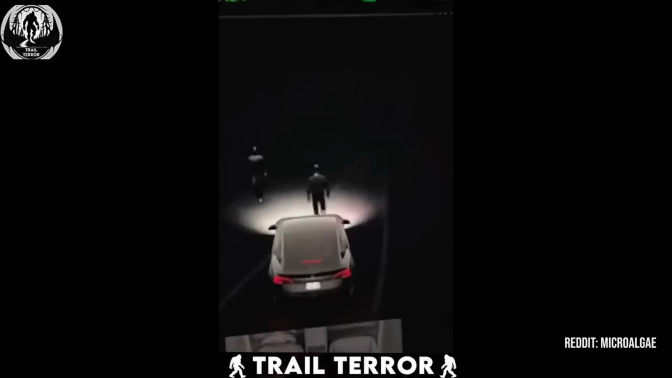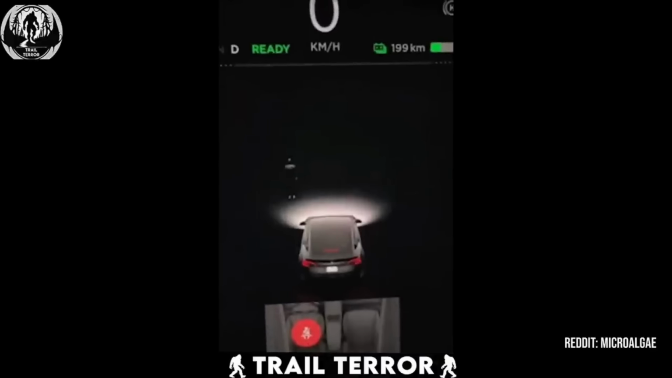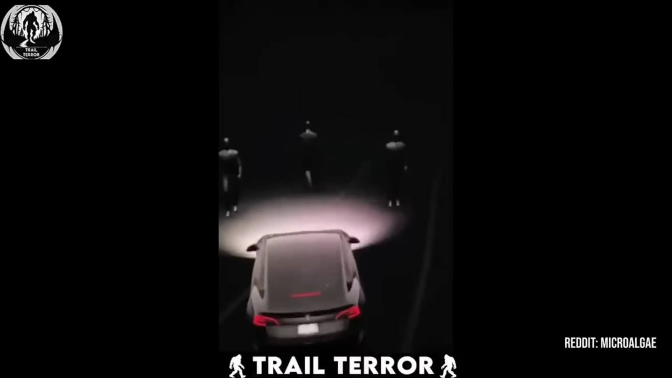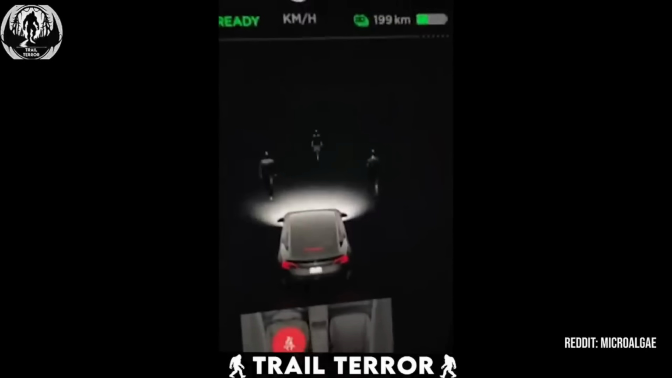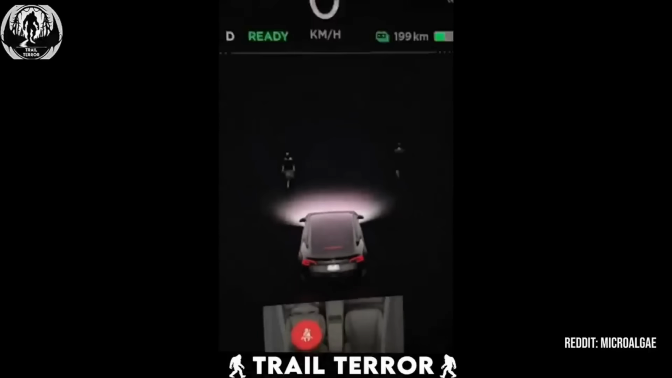So, what's going on here? Could this be a glitch, or is the Tesla's technology actually picking up something otherworldly? The eerie surroundings, the strange figures detected but unseen. It all gives off serious chills. Tesla's sensors are top of the line, designed to detect the smallest of movements. But are they advanced enough to catch something supernatural? Could this be proof of the paranormal, right before our eyes? Whether it's a technical glitch or evidence of something far beyond our understanding, one thing is certain. It's terrifying to think about what might be out there, unseen.